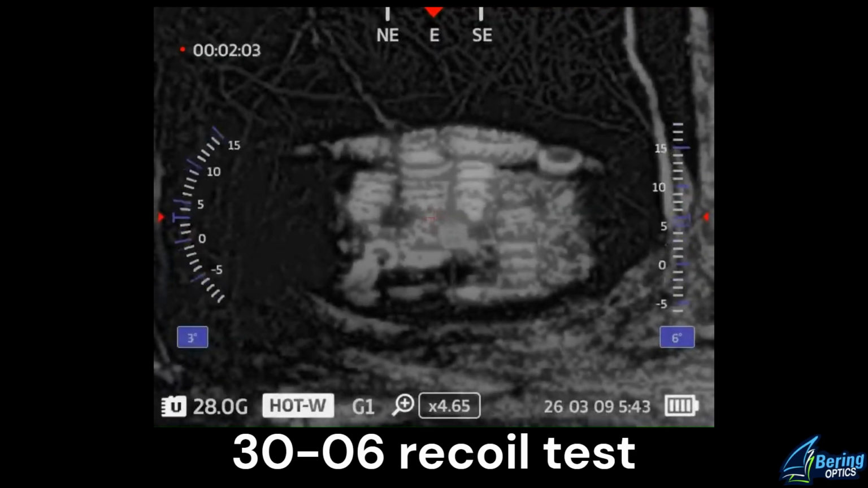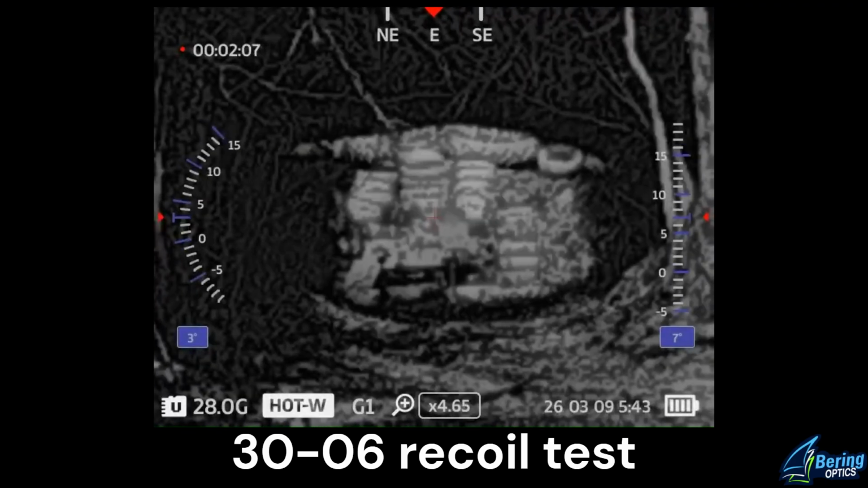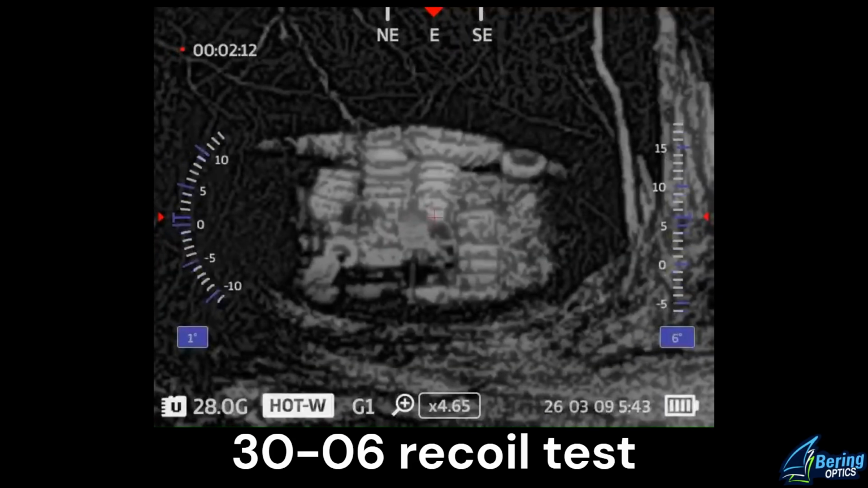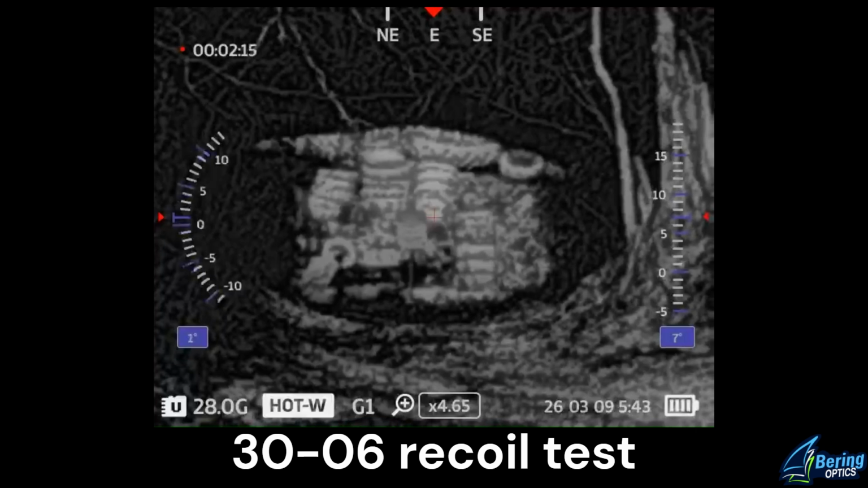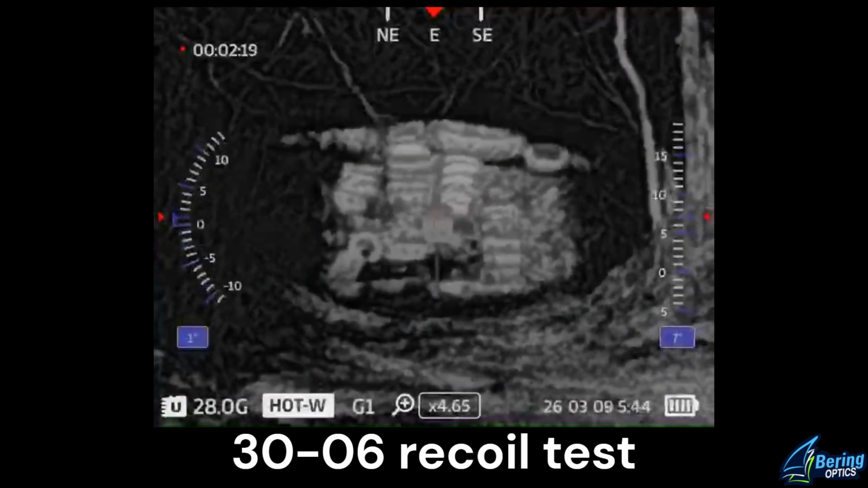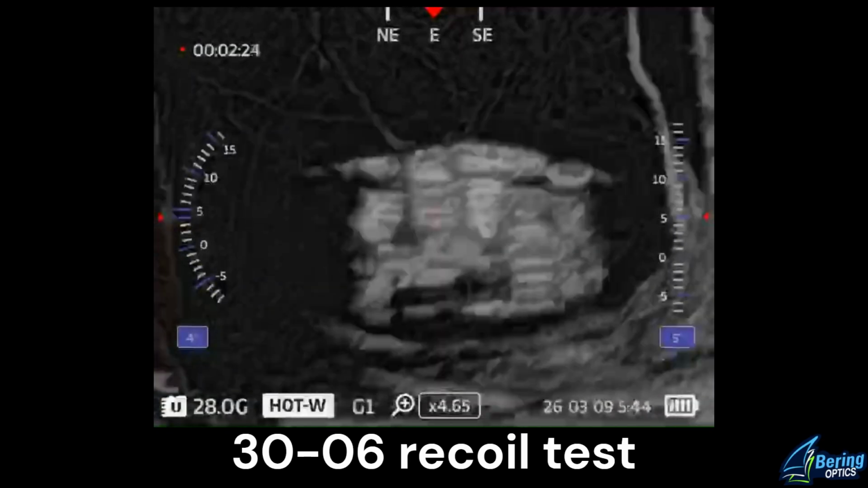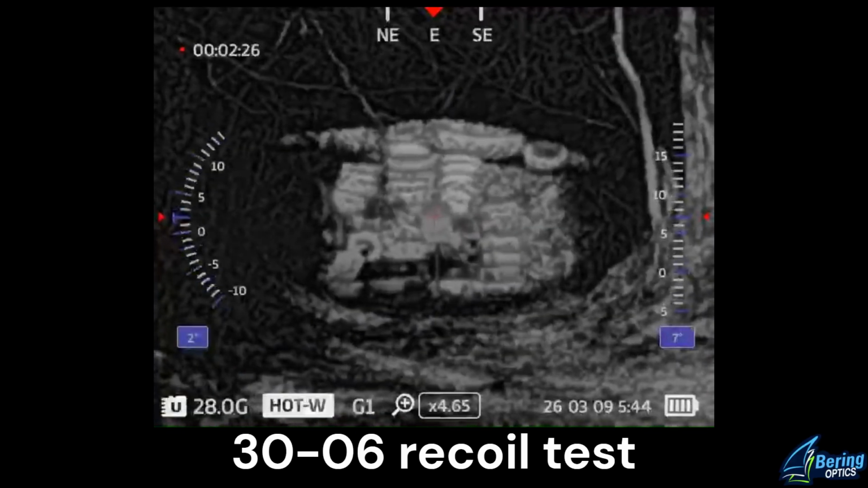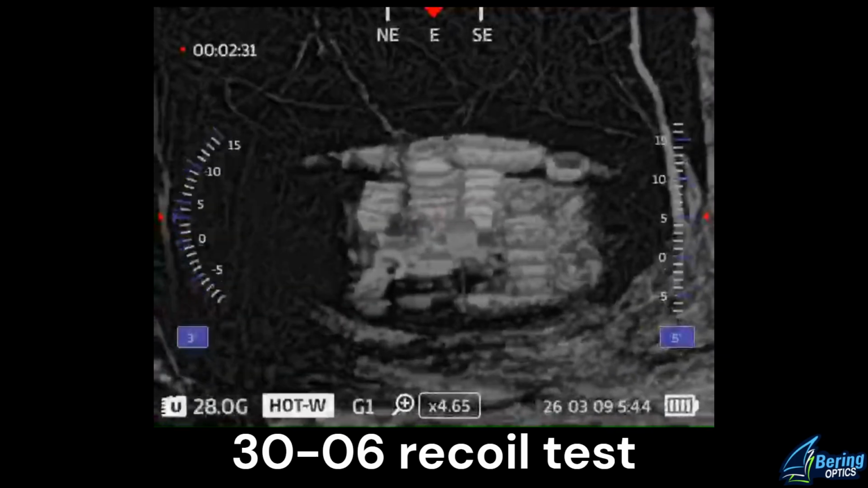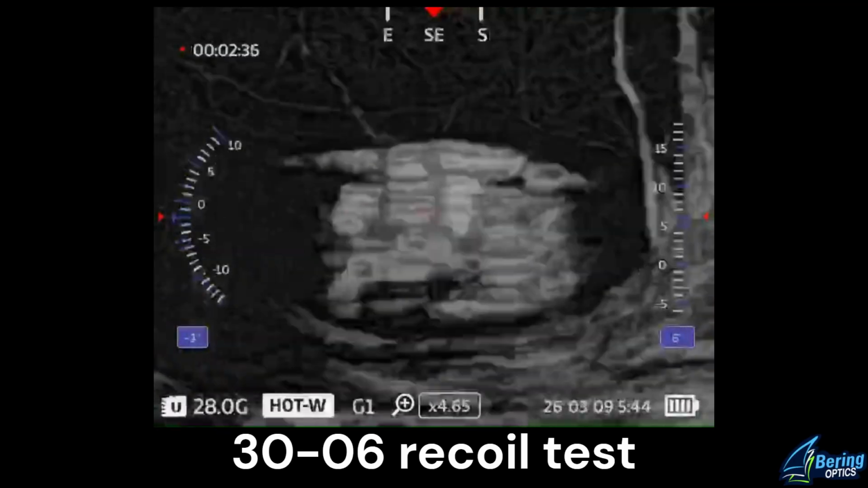I mean, the tires behind the silhouette come in and out of focus, so let's take a couple more shots and look at that visual reference just to make sure it's staying in focus. Yeah. Okay, so 6 shots total. No issues with 30-06 recoil.